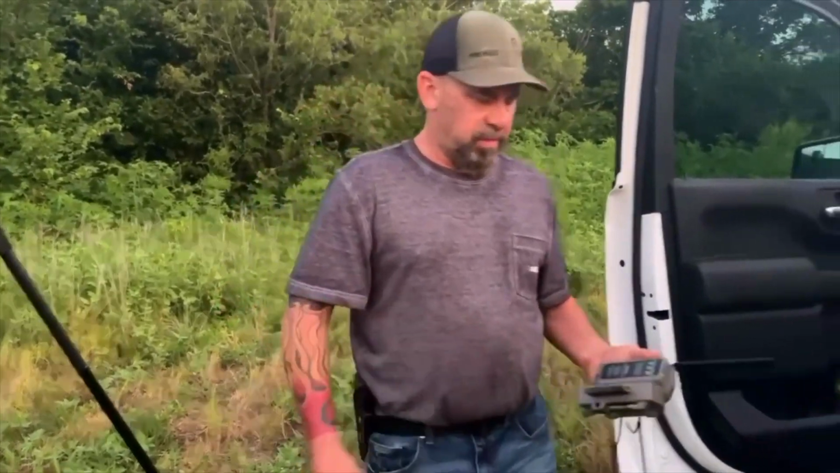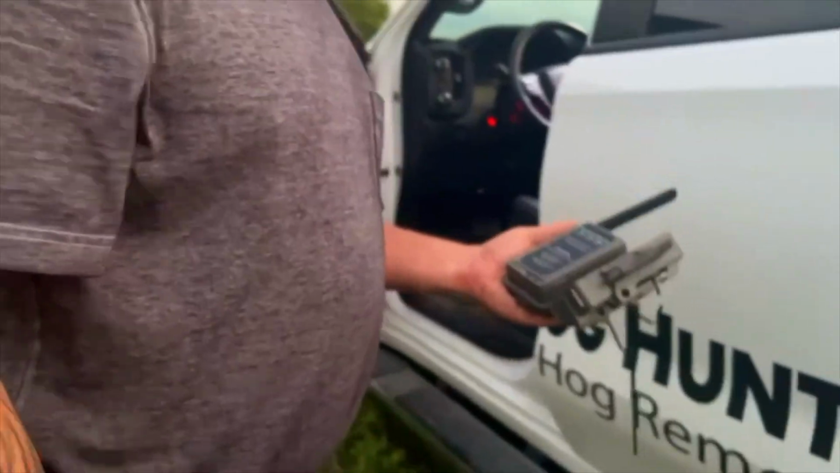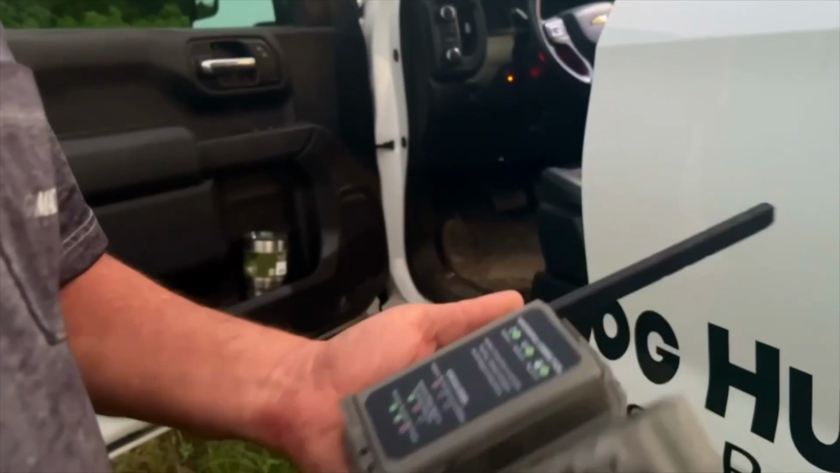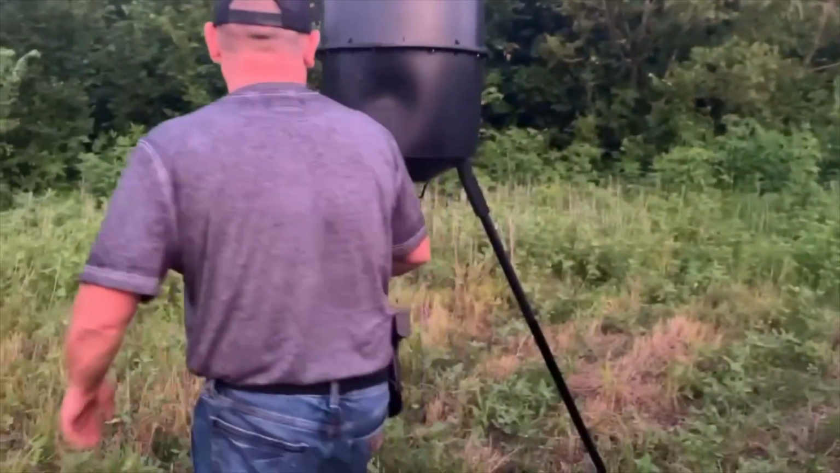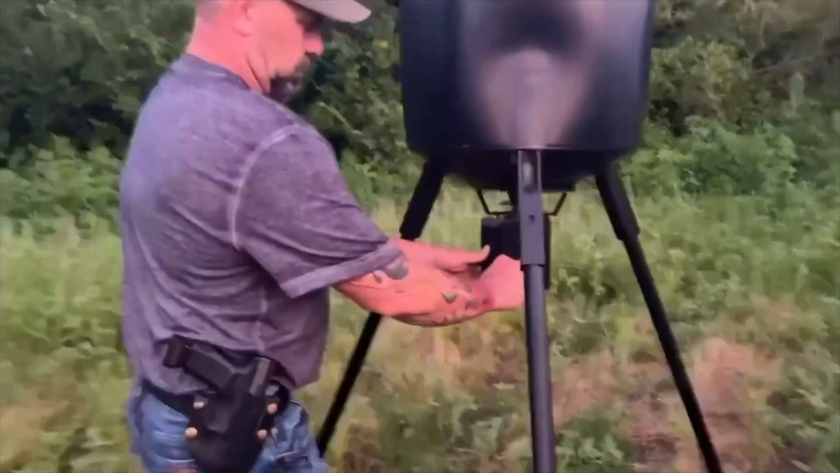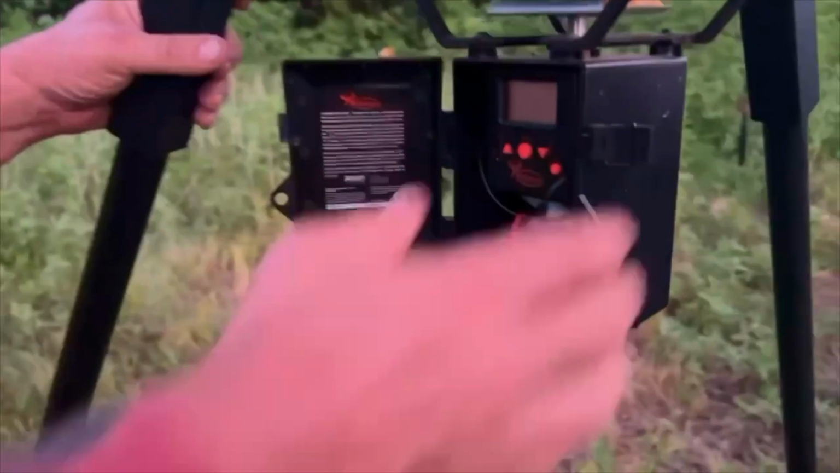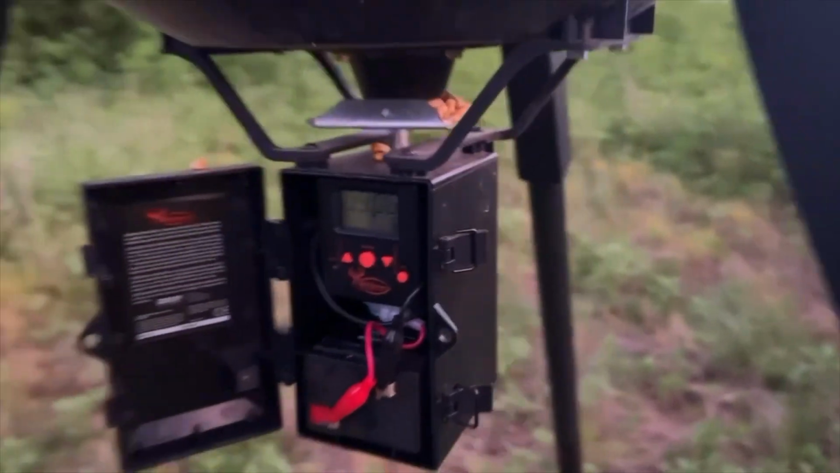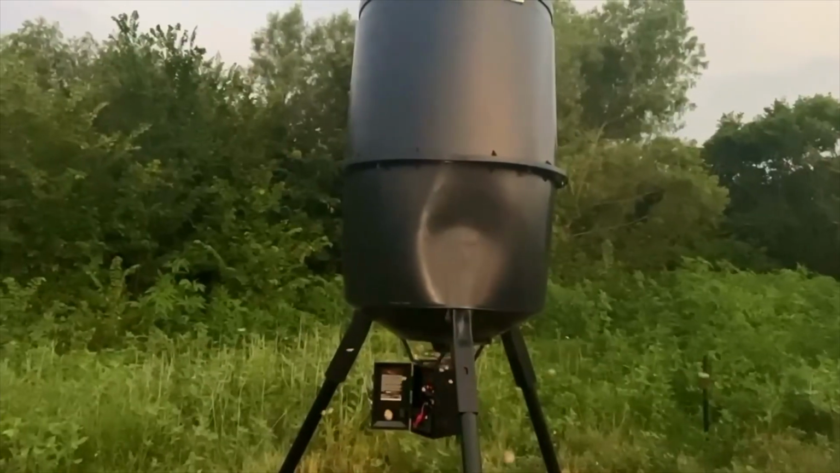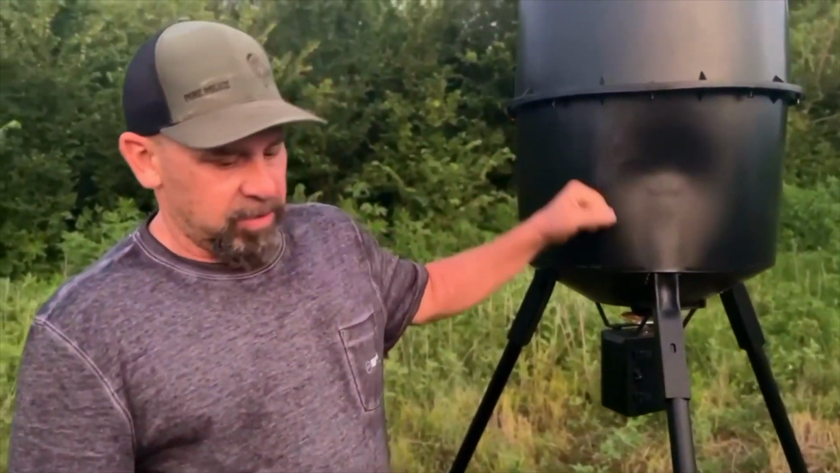Let me turn this one off and turn it back on and see what it does. I don't know why this one quit working. Yep, could be batteries. I don't know. I'll have to check it out. Yeah, it looks all good. I'm going to do a test on it real quick. All right, well, feeder's working.